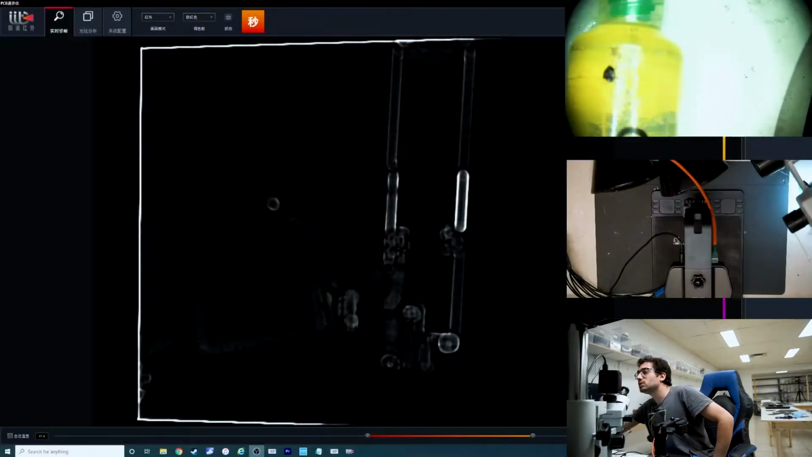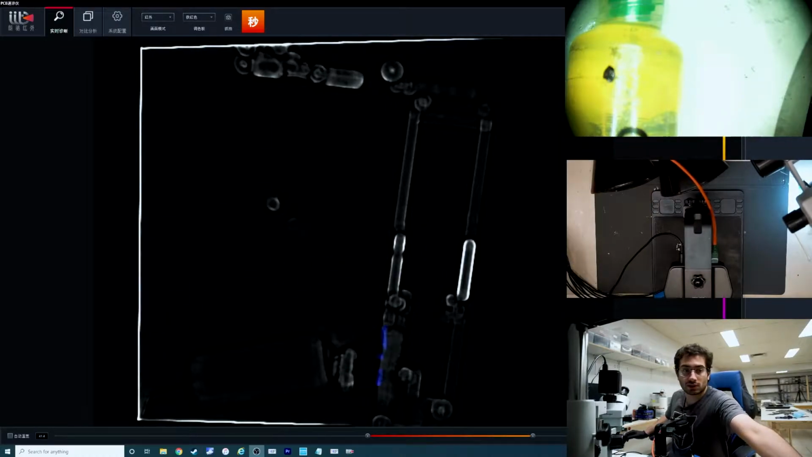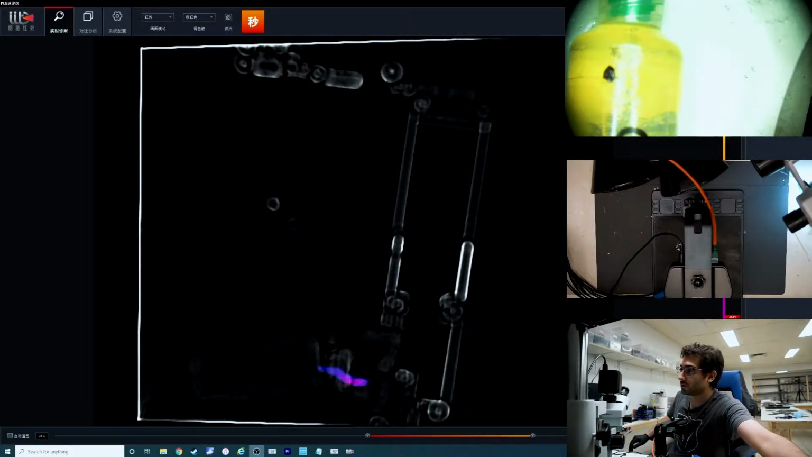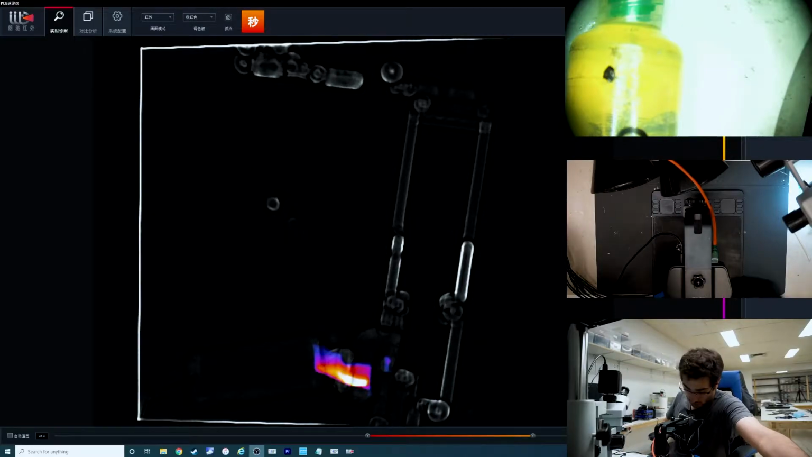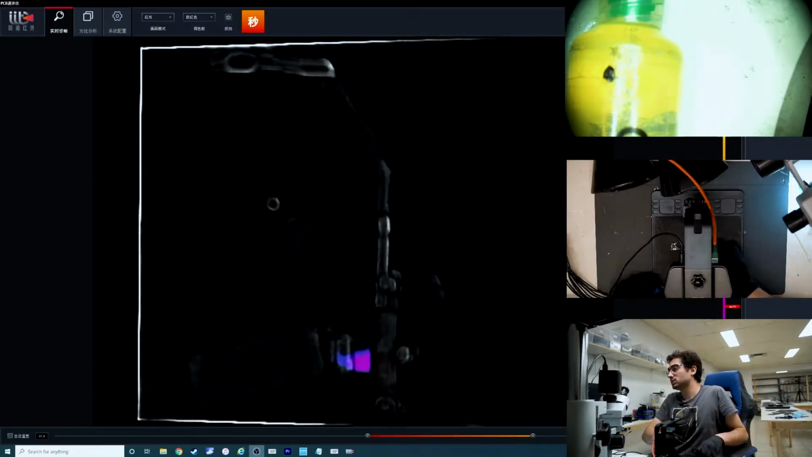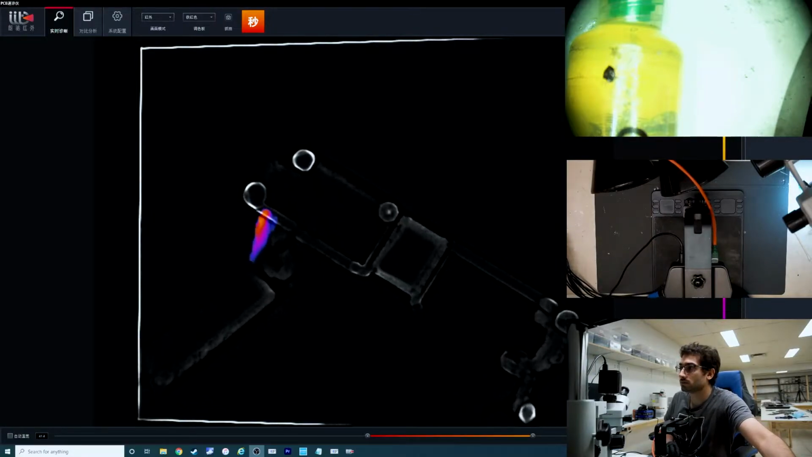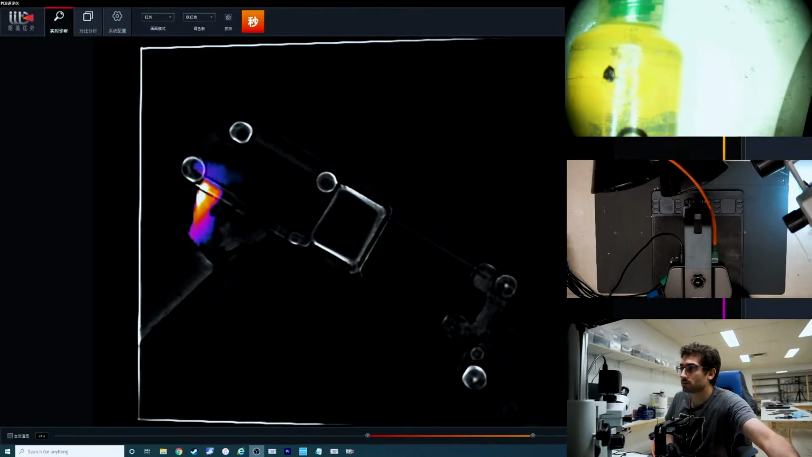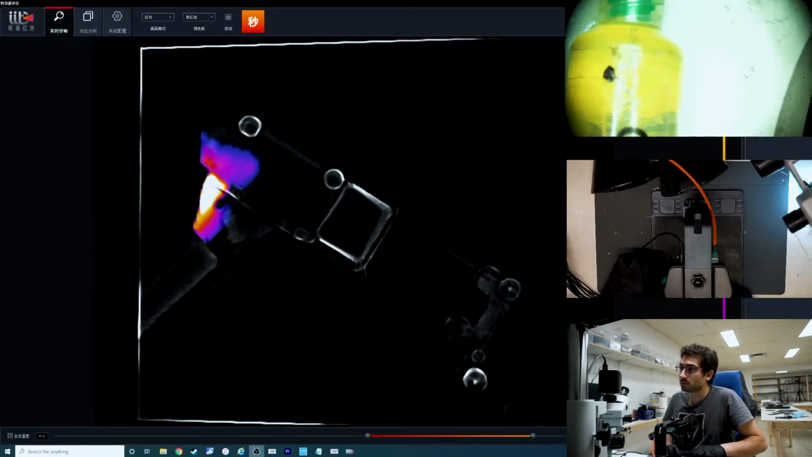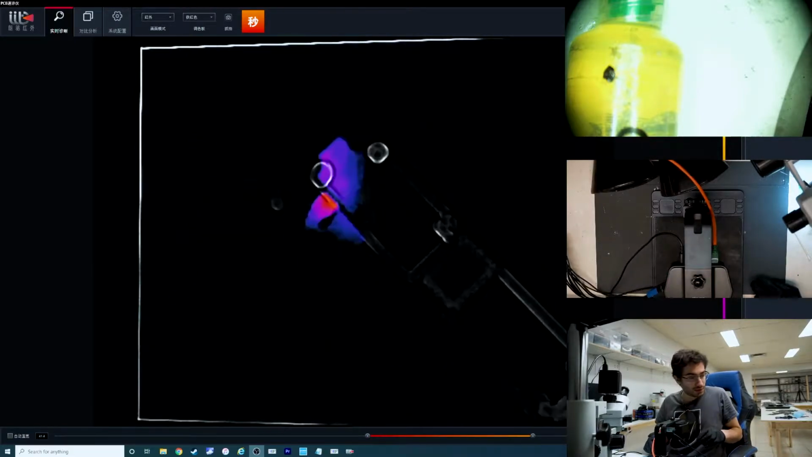Switch to the thermal view and outputting power. So the source is getting hot, which is normal. Check this side. Might be below there. So we're going to remove these stickers.